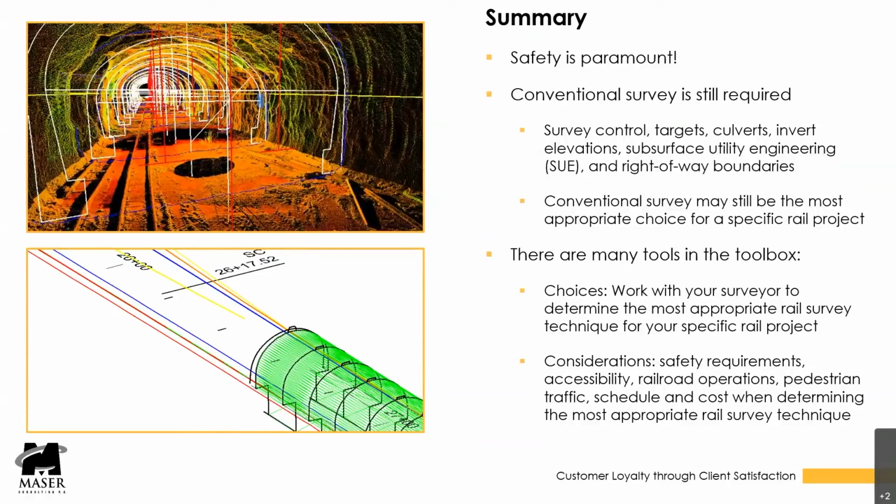And in some cases, a project may be too small or some other reason, and you would do it all conventional survey. You may not want to choose one of the other methods to survey your project. That's still okay. We still need to use conventional survey. It might be the most cost-effective way to survey your particular project.